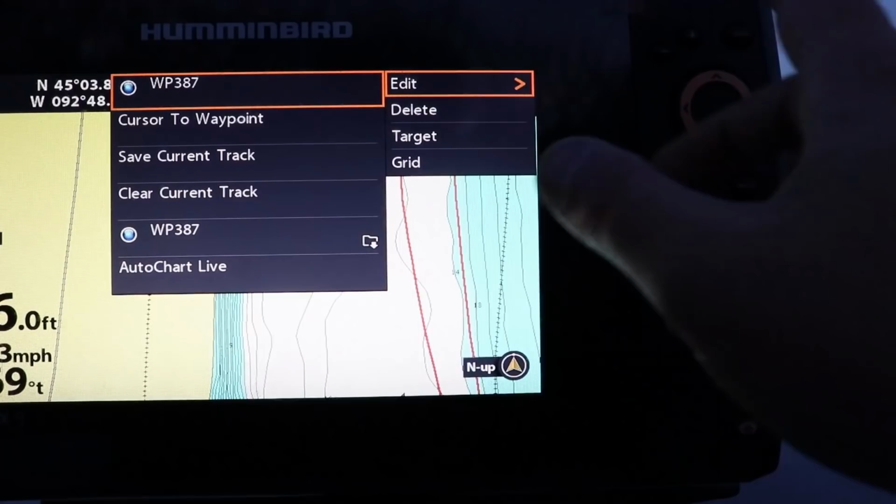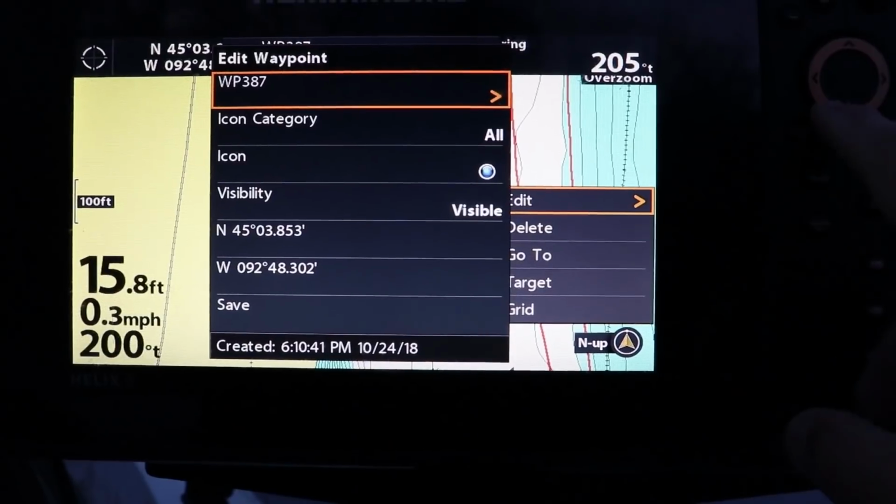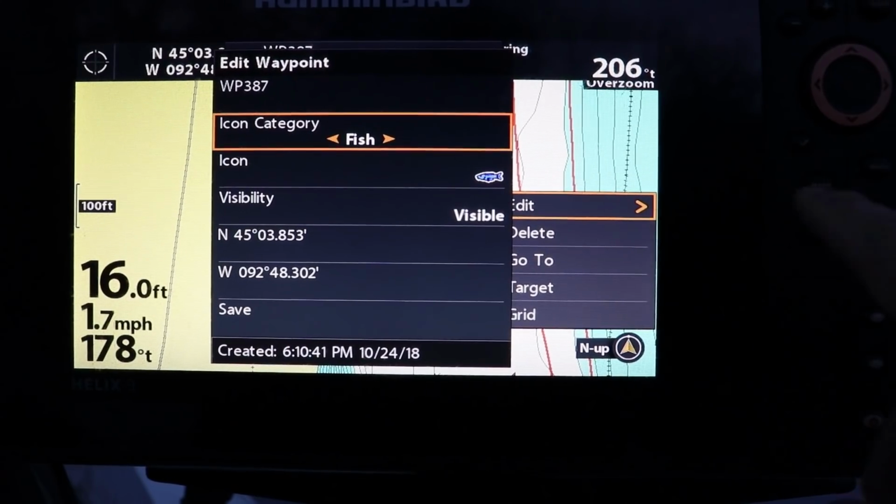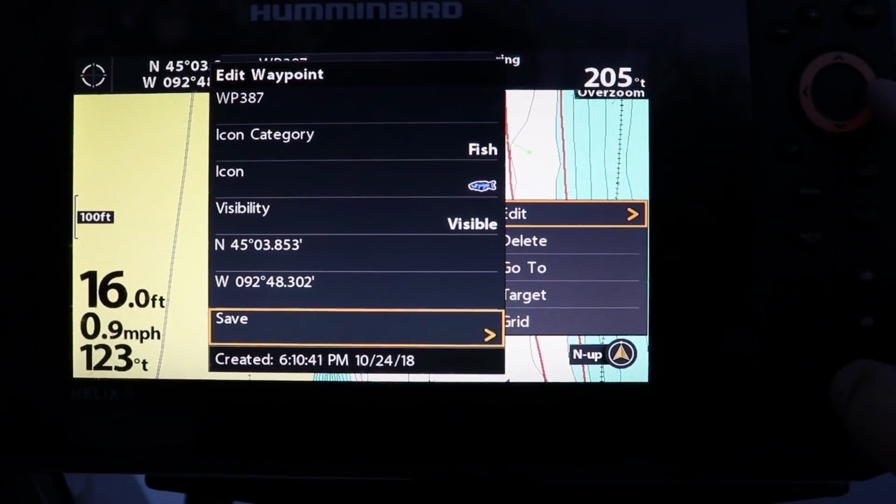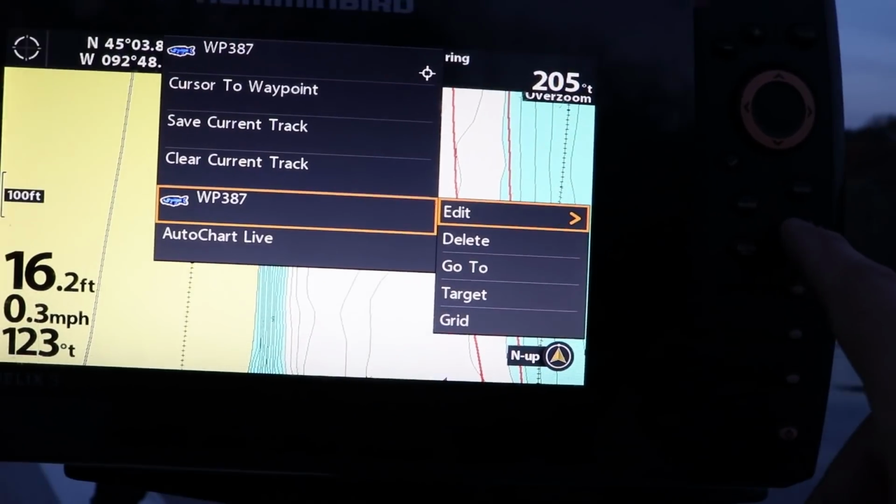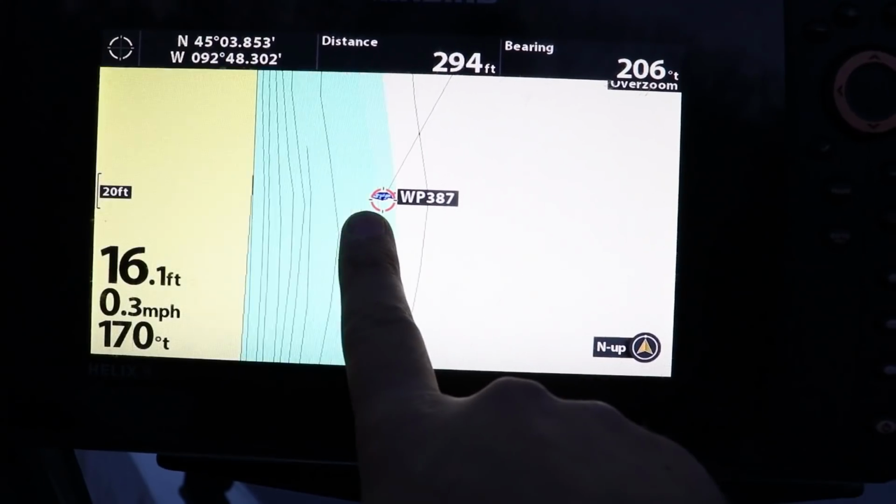If you click edit, you can actually name it something, and then you can change what it looks like. So you can change the icon. If I want to say fish, it's going to say fish, and then I'm going to go down and say save, and then I'm just going to hit exit, and now it's going to show up as a fish right there. Okay.